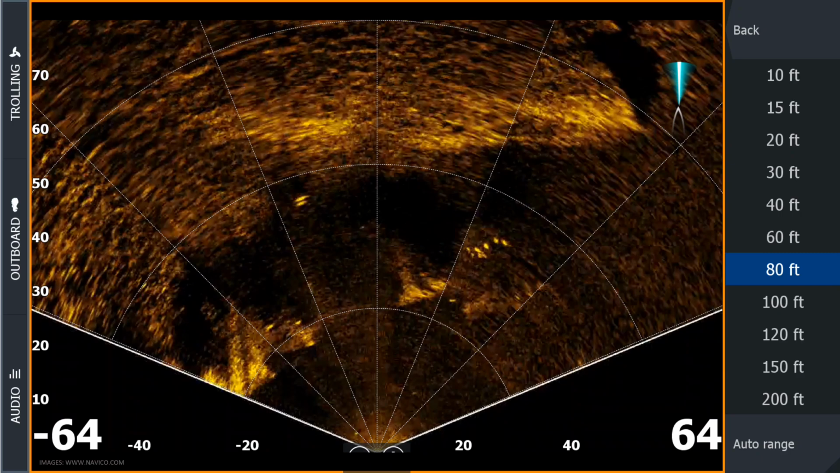Here we'll take a look at the scout mode. We've got 2 fish off to the side and a school of about 5 or 6 fish off to the right here. The scout mode on the Lowrance does an awesome job at seeing how the structure lays out in front of you, as well as seeing fish movement.